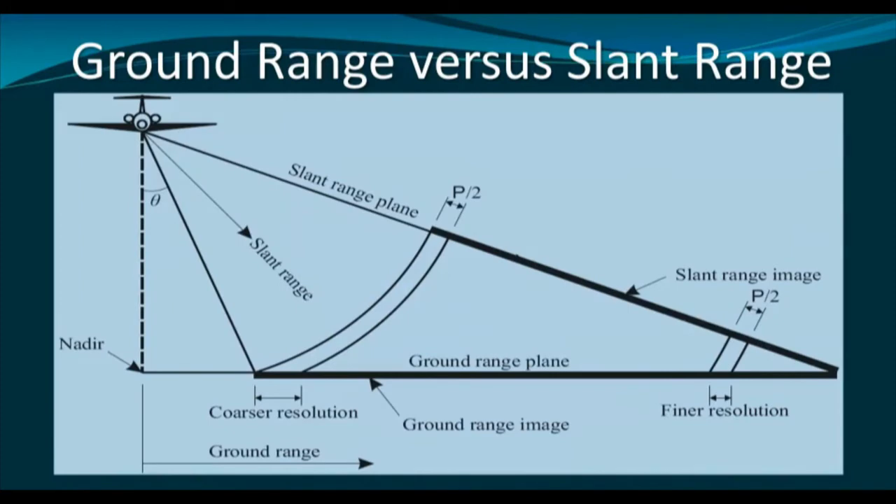Next is ground range versus slant range. Now, in case of optical remote sensing, the images are formed on the image plane, and the image plane actually represents the ground plane, the ground range plane.